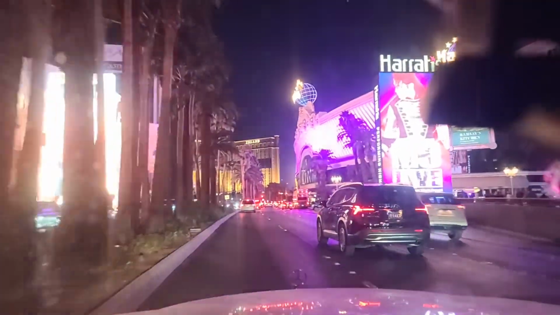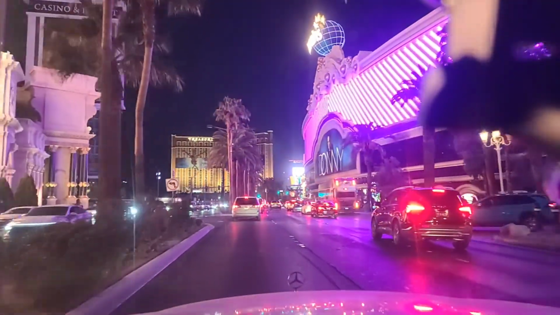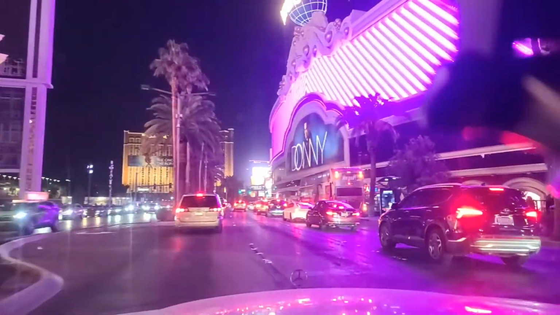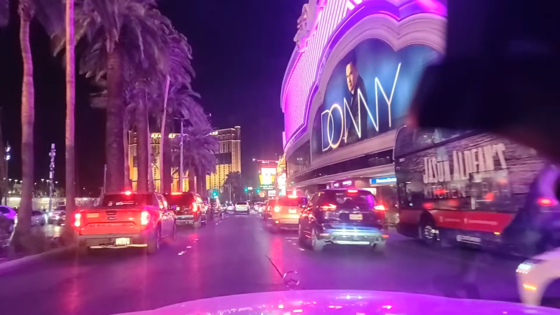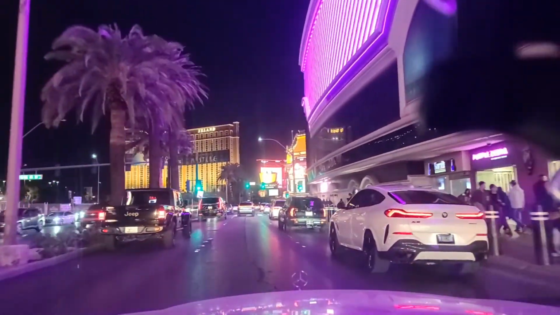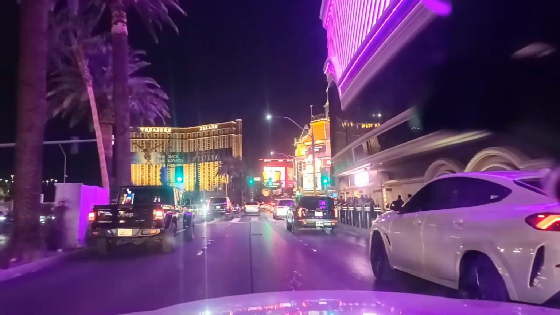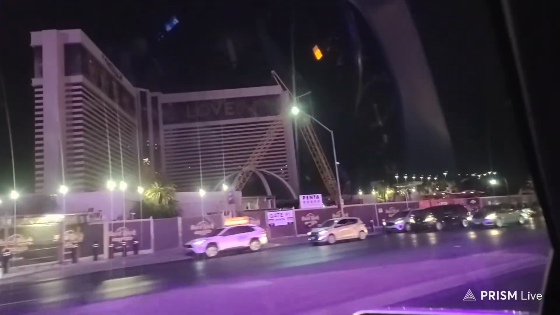Harrah's over here on our right. And we'll go ahead and get in the center lane here. Harrah's has also been here for a long time as well. Now we're coming up here to the Mirage, where they're building the new Hard Rock Hotel, Guitar Hotel. So there's the Mirage. You can see the cranes out front.